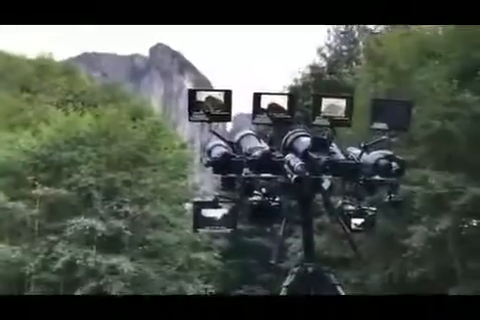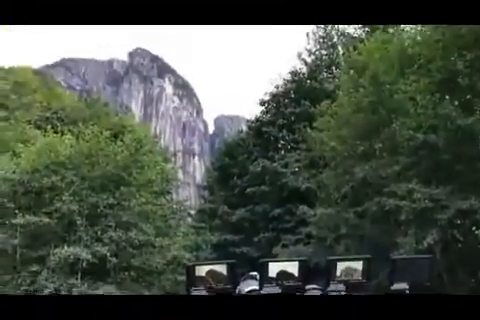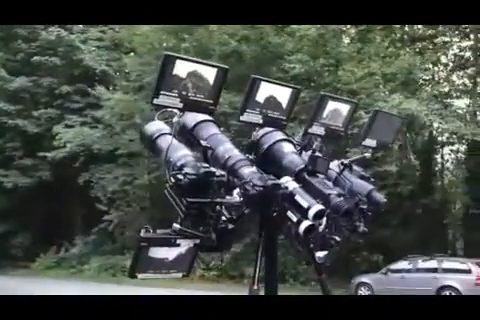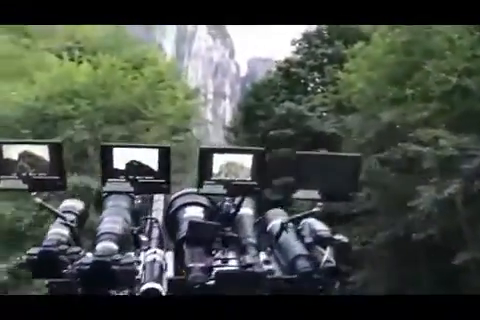We're currently here in Squamish, BC, and that's the rock. They call it the Chief. Got all the WMD, weapon of mass detection, set up. I don't have the night vision on yet because it's too light.